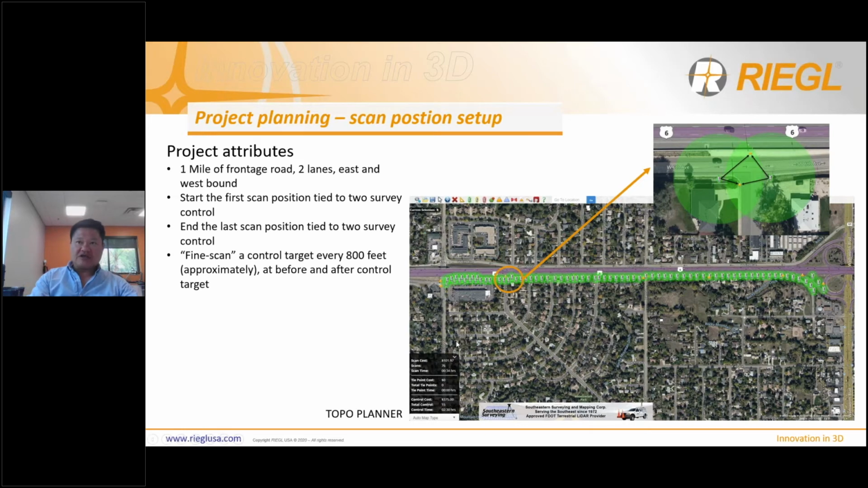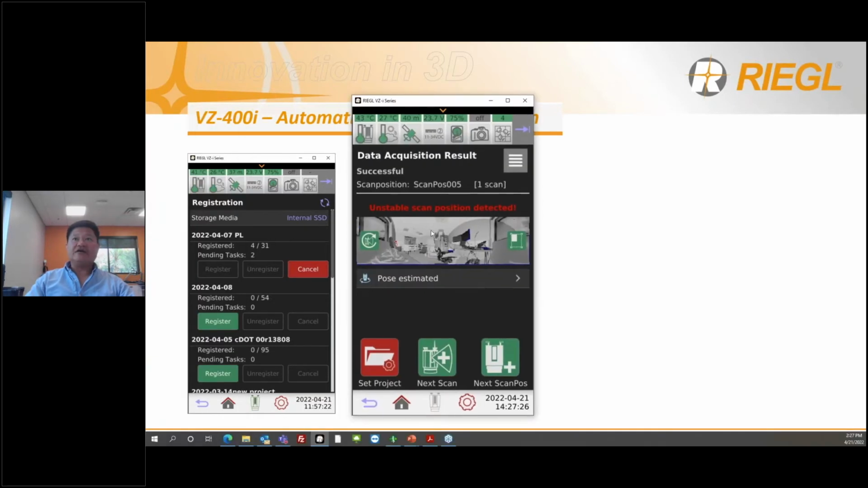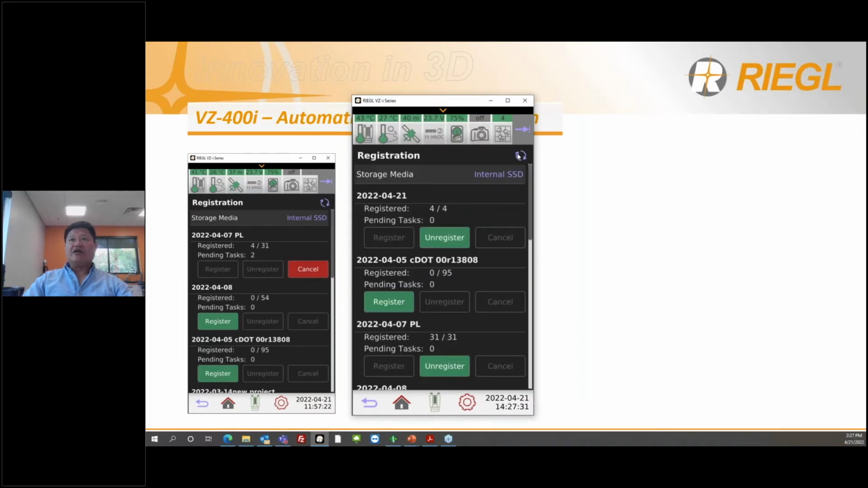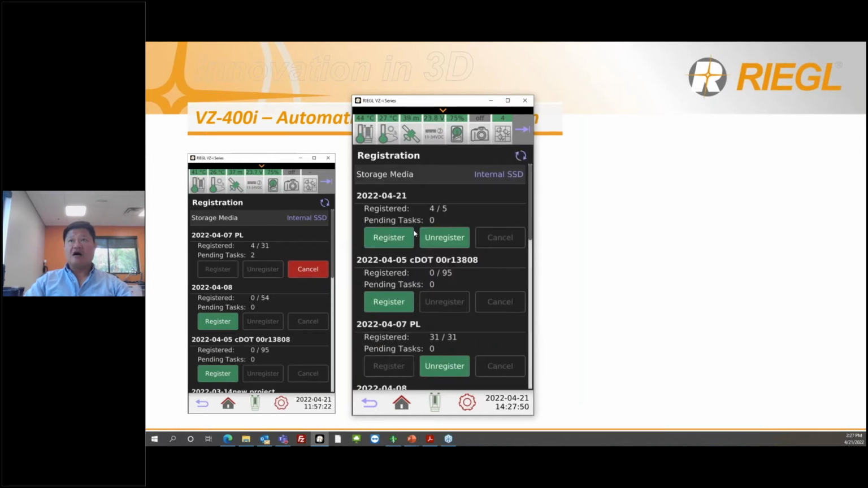Now, during the automatic onboard registration, you could at times get an error, right? To show how to fix that error, you're going to get something like this: unstable scan position. What this is going to do is stop your registration, because the scanner will not register because of this error, and it will fail, and I will prove it to you. Let me see, if I go to this little scanner icon and just continue the scan, we'll wait.